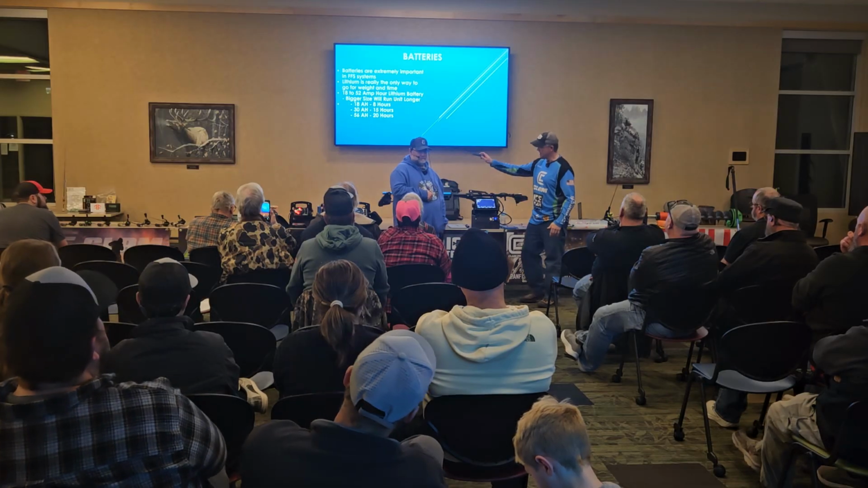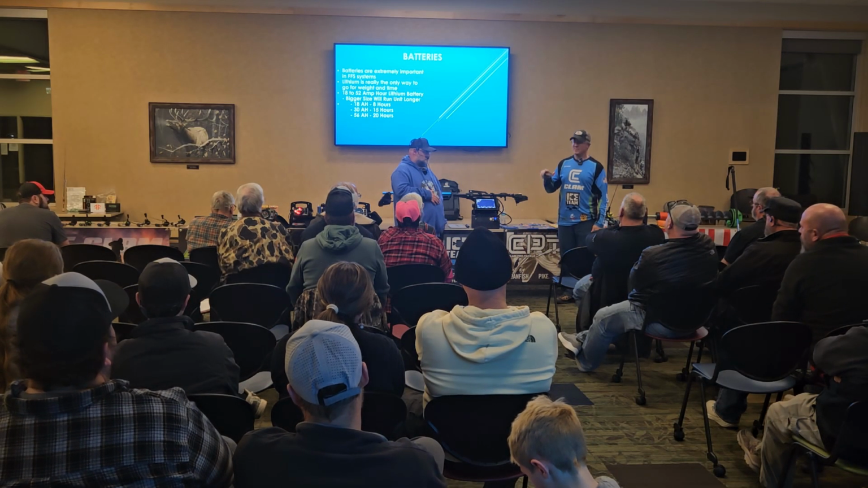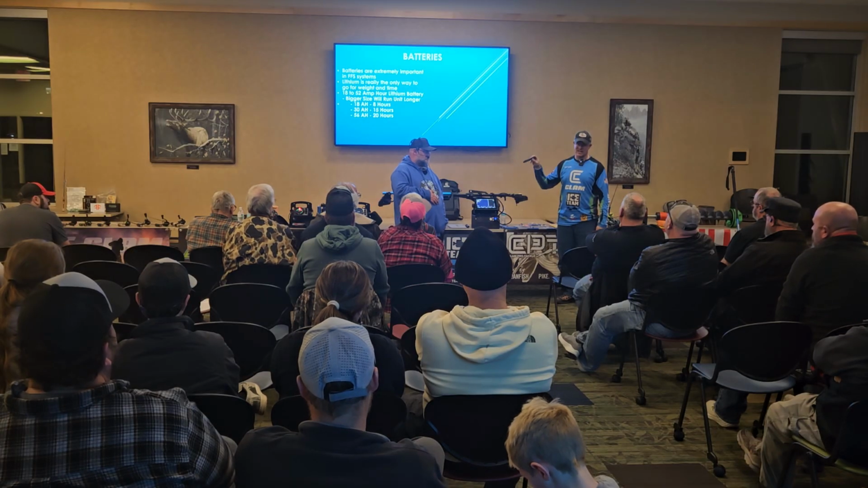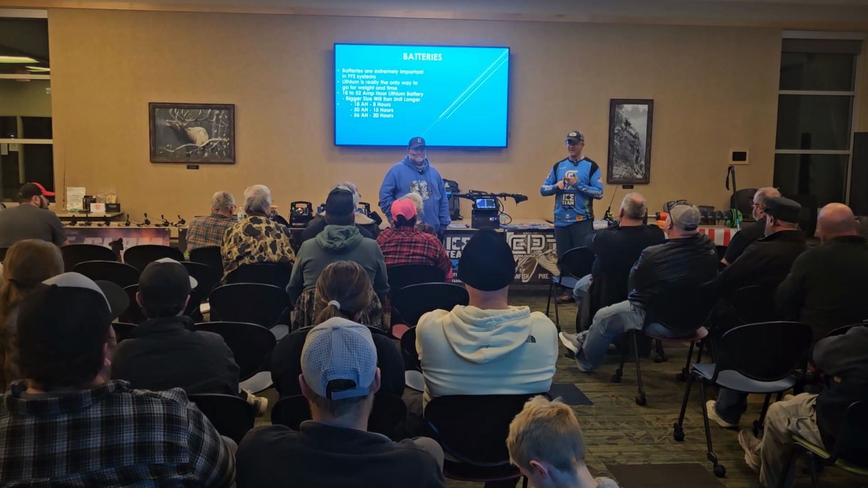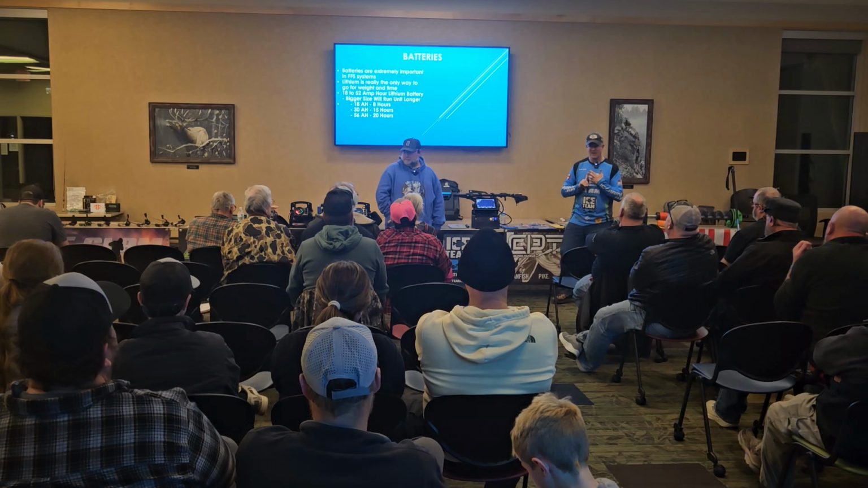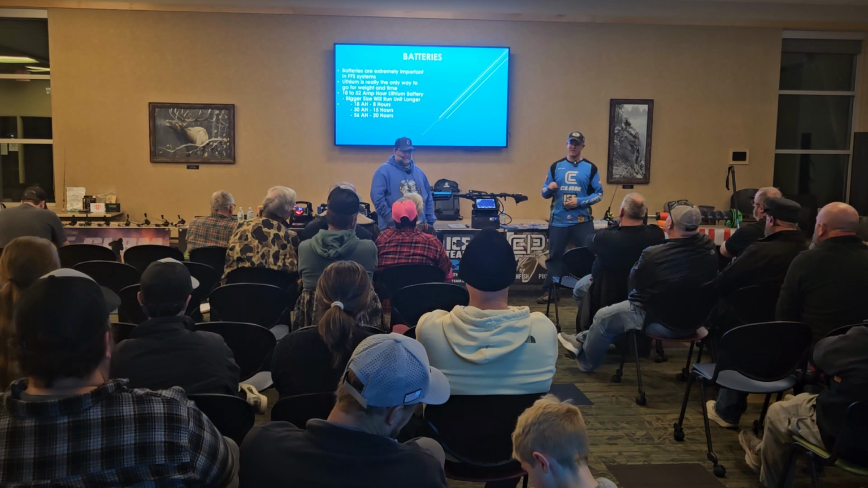Whereas on my Eagle Eye over here, I have a 19 amp hour battery because it doesn't have a black box, and the power draw is probably less than half of what the Live Scope, the Active Target, and the Humminbird Live use. So I can go with a lighter battery, but still, this battery lasts about 18 hours. It's on mine right now.